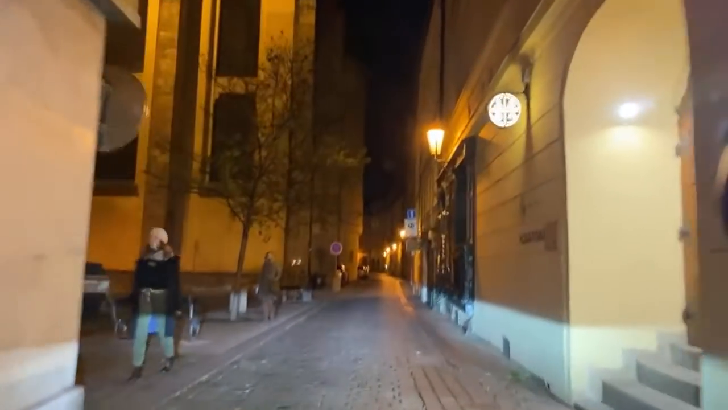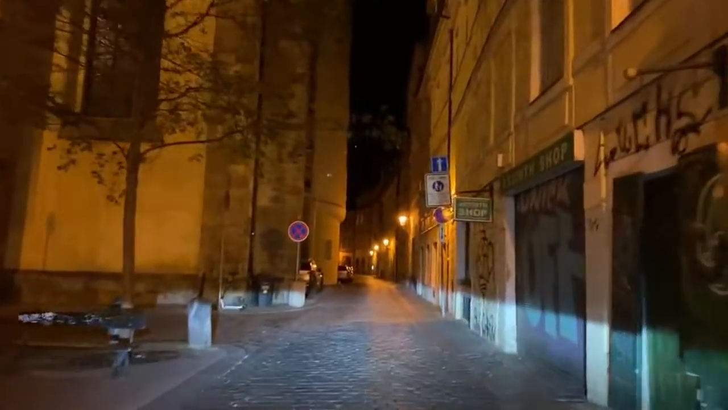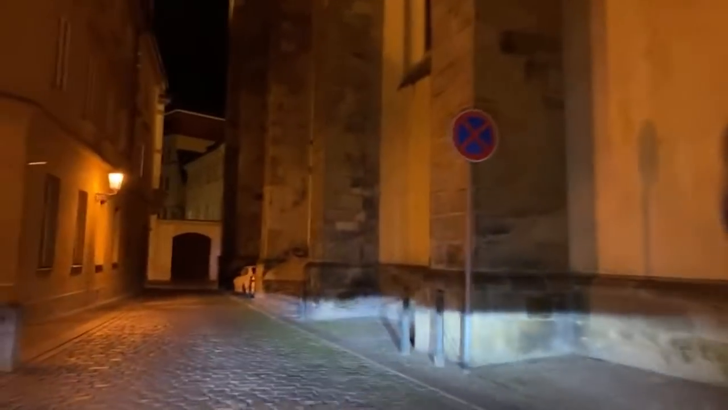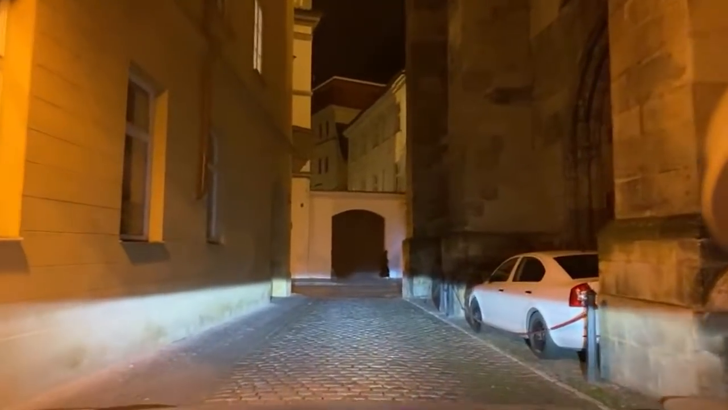These streets are so narrow that only an idiot would drive a car here. But I gotta give absolute kudos to the people parking in between these church walls. As you can see, the white car parked on the right here. I always have mad respect for this. It's like, how do they parallel park into this tiny little spot?